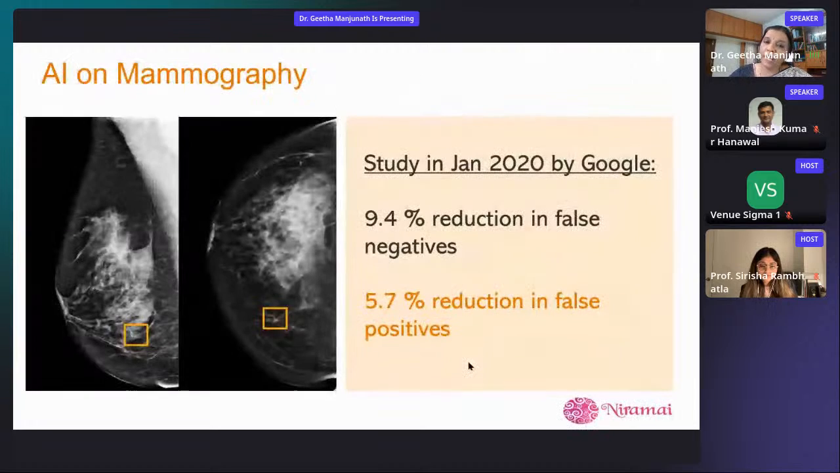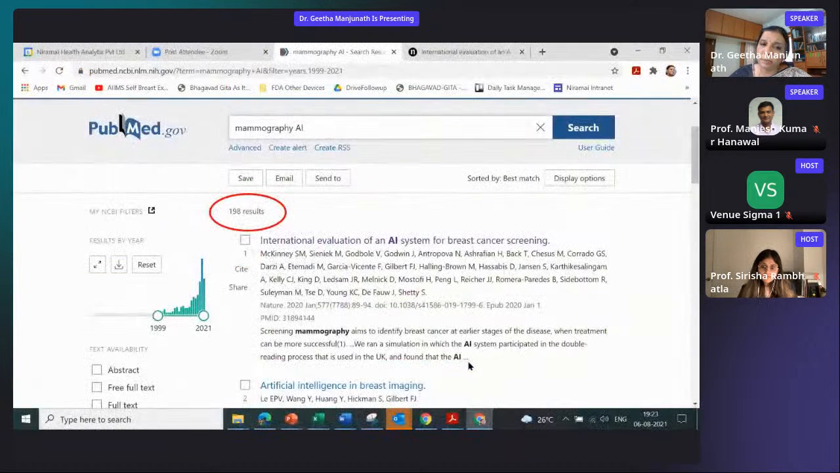In fact, use of AI has been tried in the most common method that is used for breast cancer detection, which is called mammography. Multiple studies have been done. Of course, studies from Google also, the Google team also show that there is a possibility of using AI on mammographic images to reduce the false negatives and false positives with a considerable percentage. But there are limitations, right? And in fact, I was just pulling up from PubMed, 198 results just in this area, a lot of research happening.